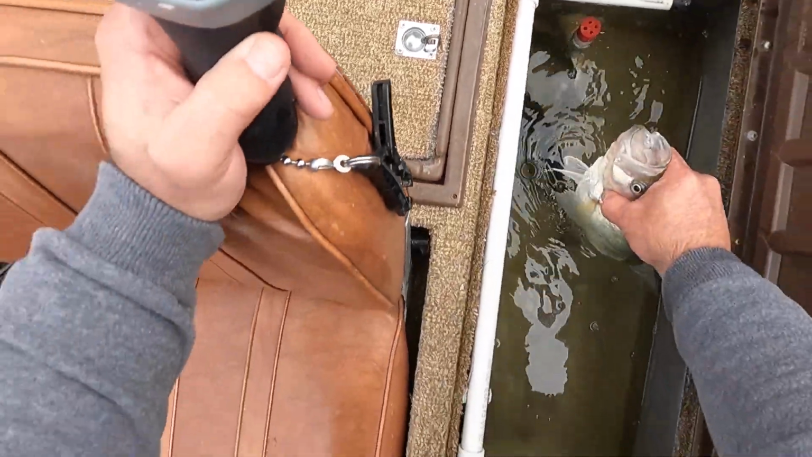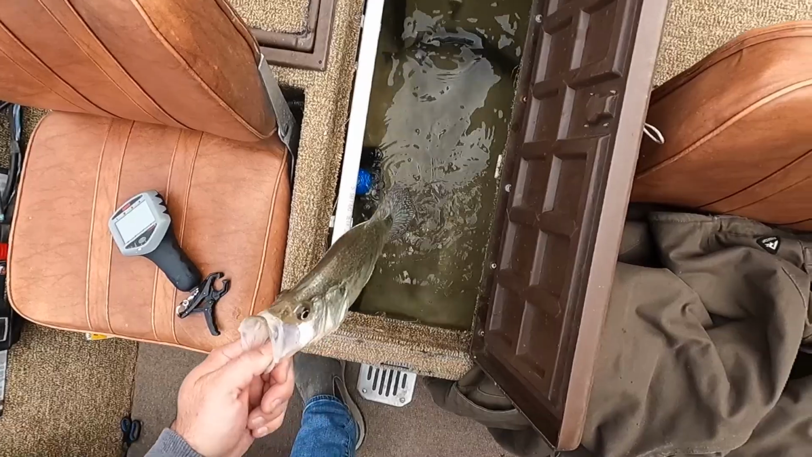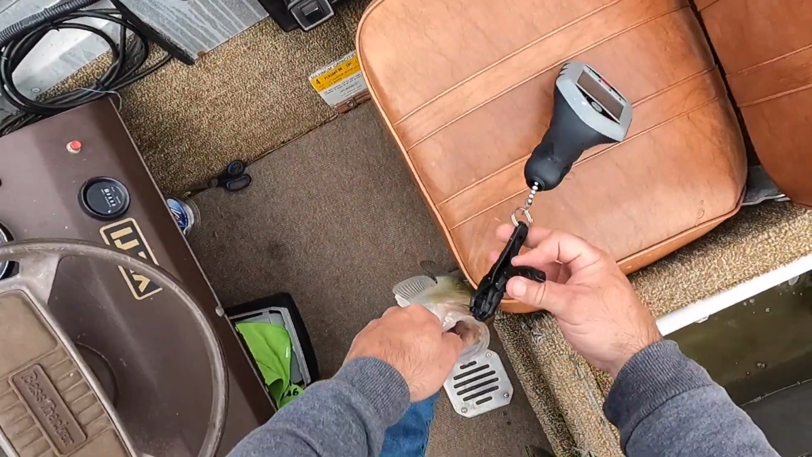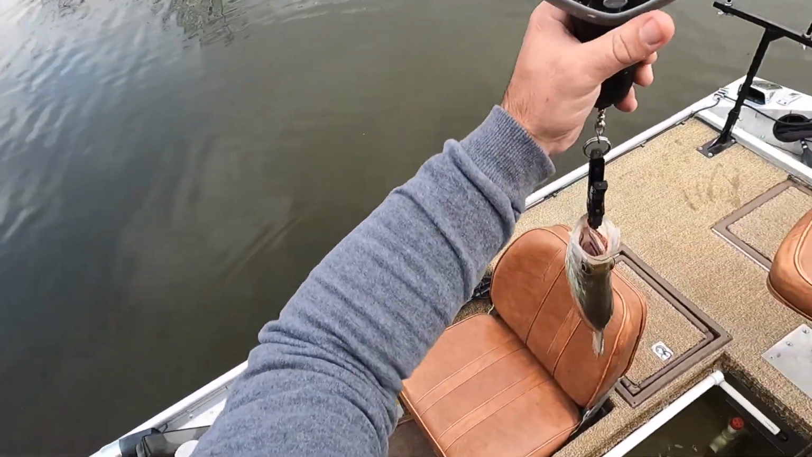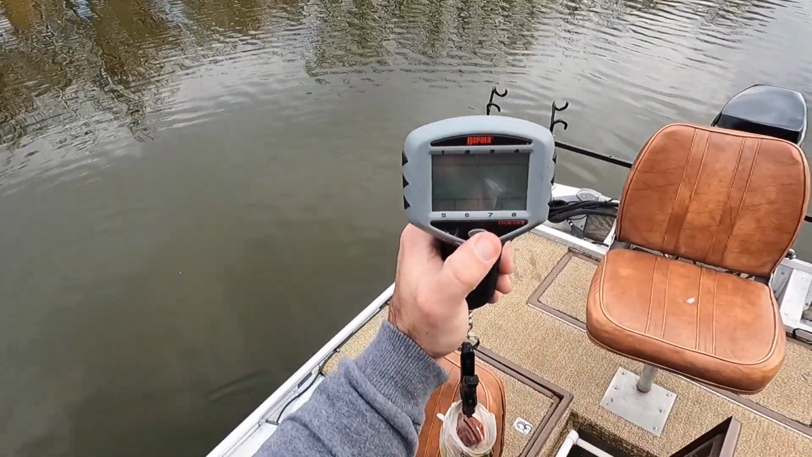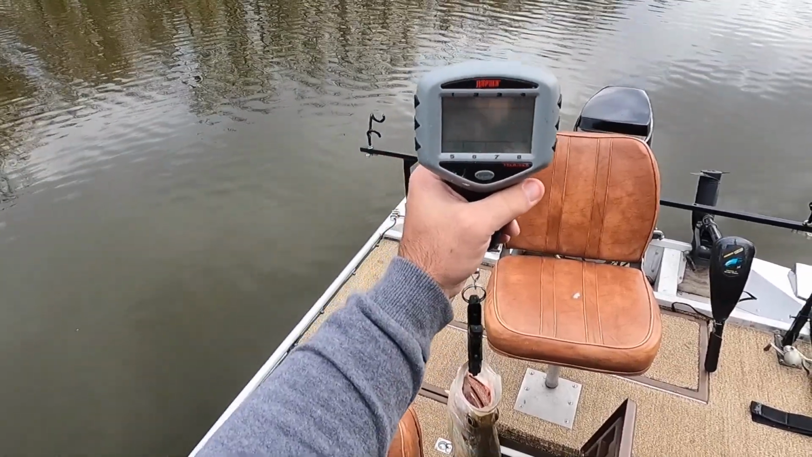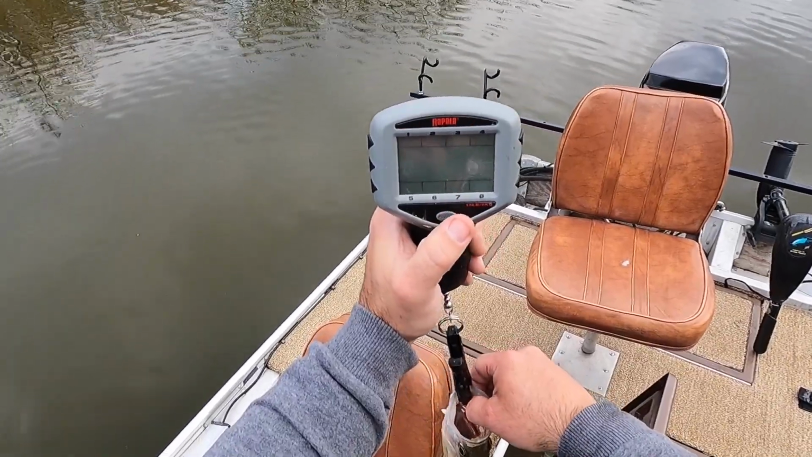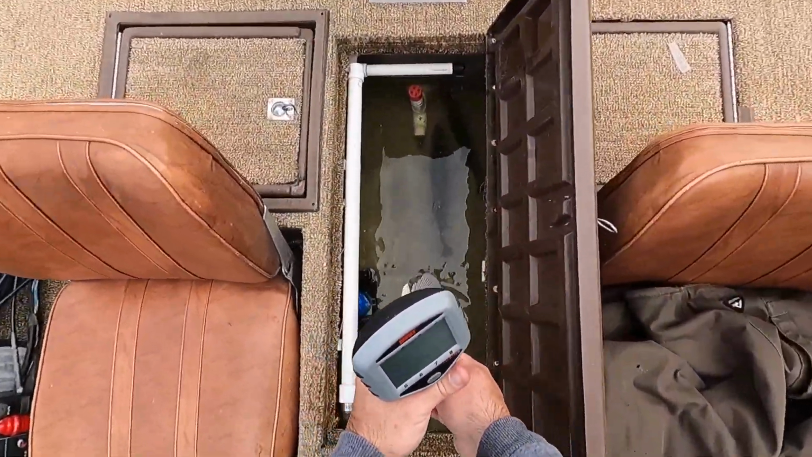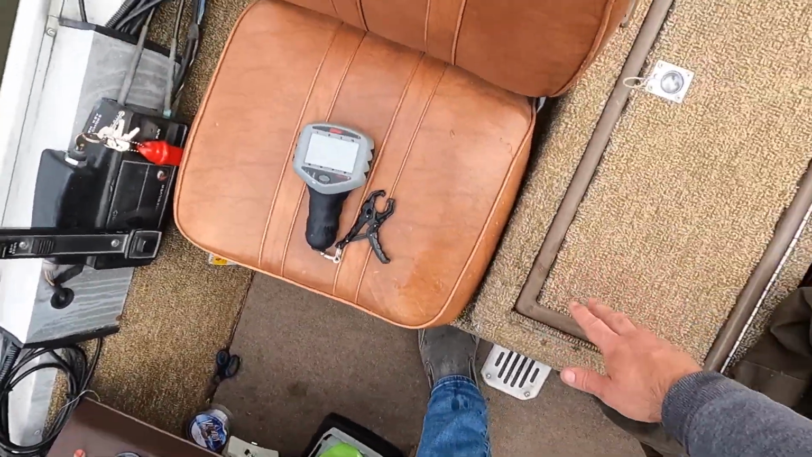I literally just caught this fish. Let's see what this one goes. I don't know. That's a freaking pig.